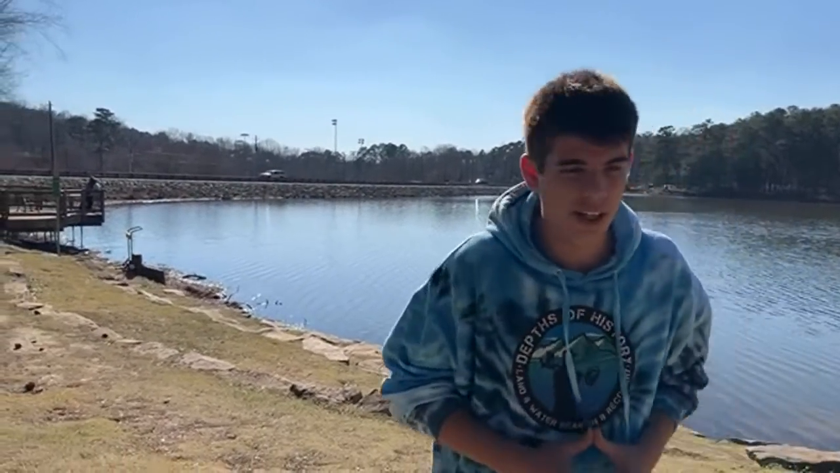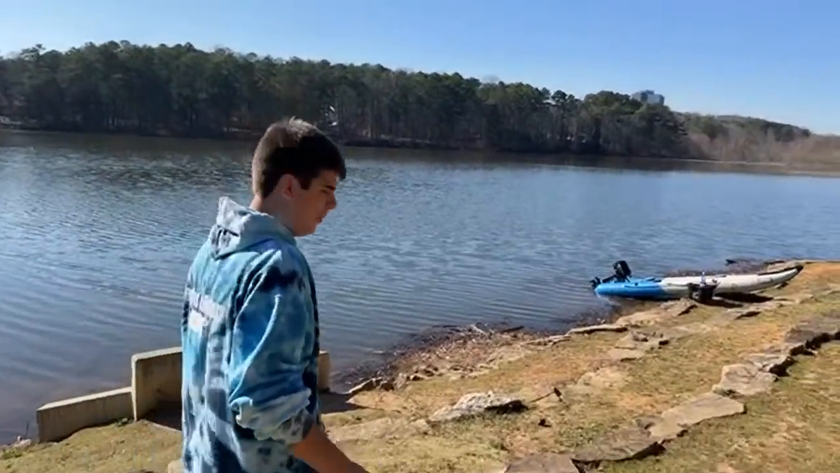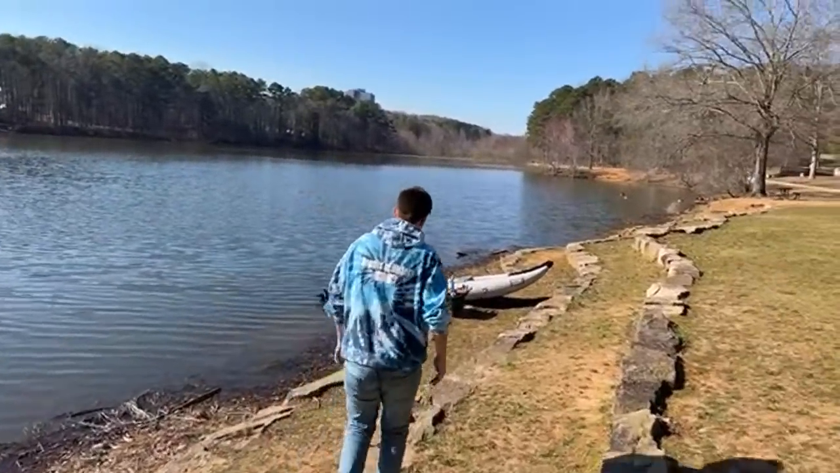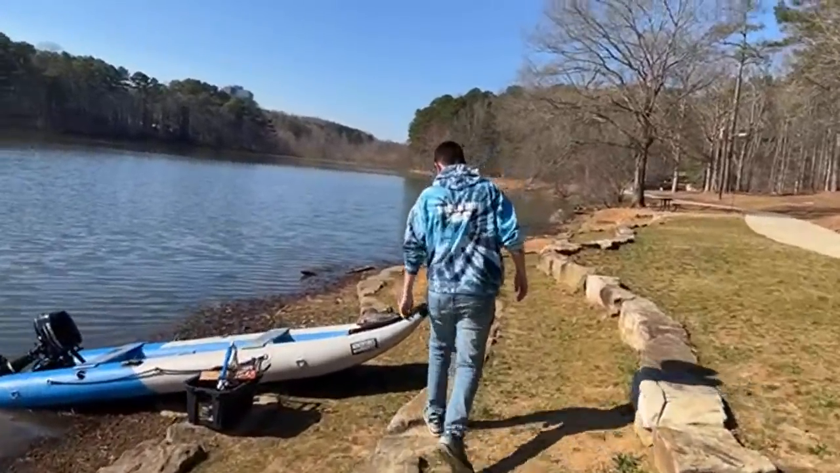So we're gonna go ahead and get the boat in the water. As you can see, I've got the Adventures of Purpose boat. It's a 14-foot boat, inflated and everything.